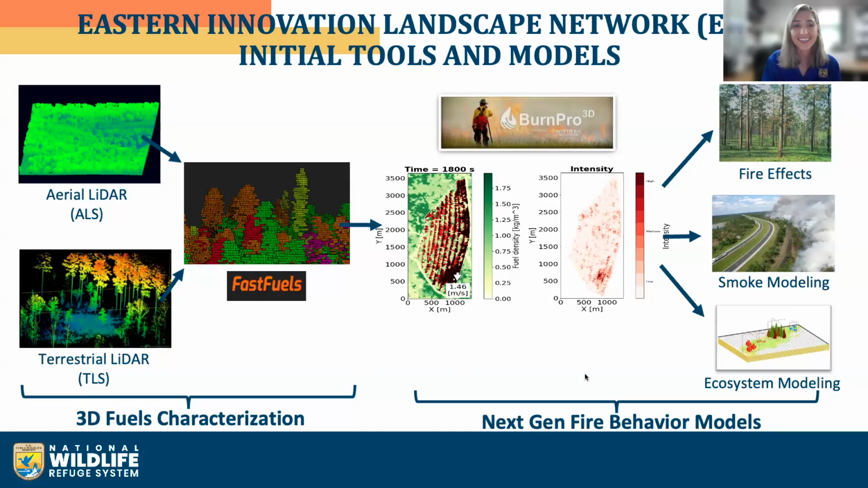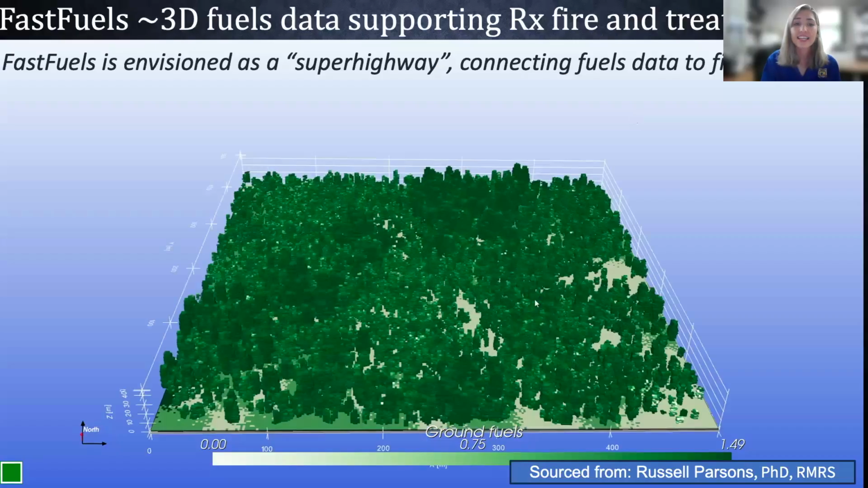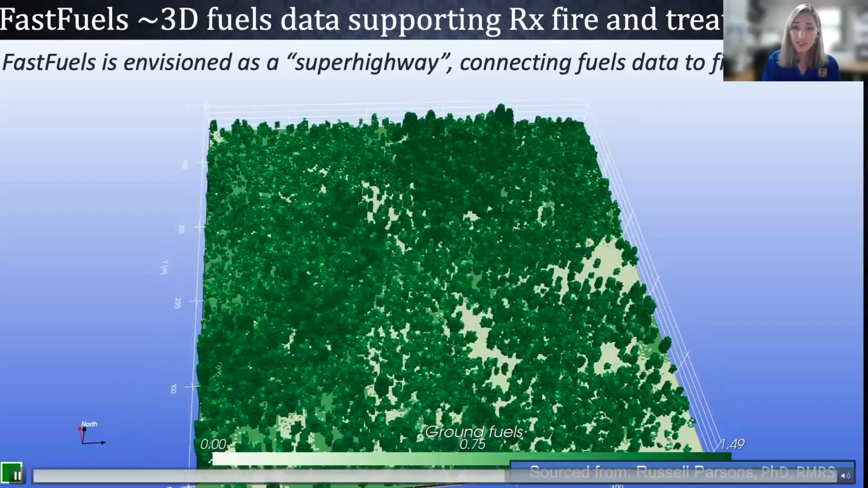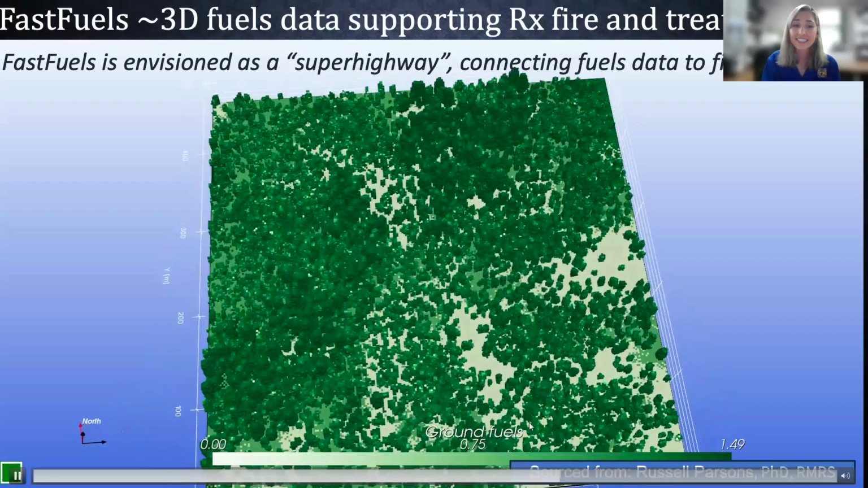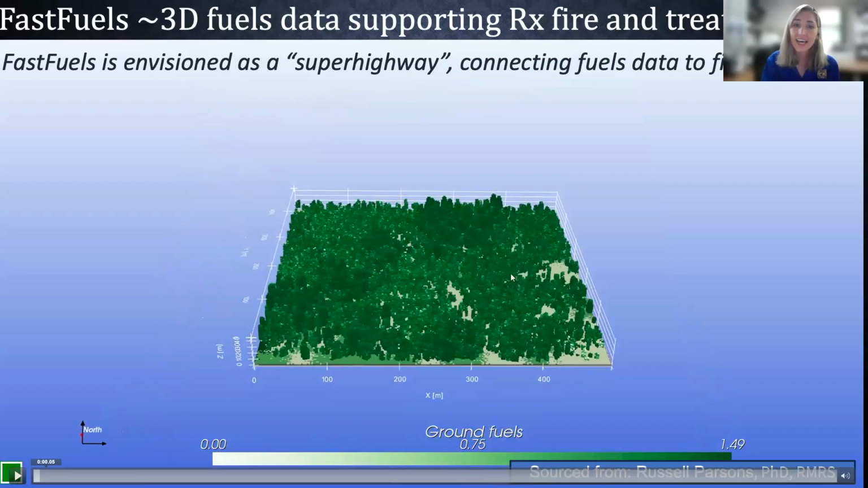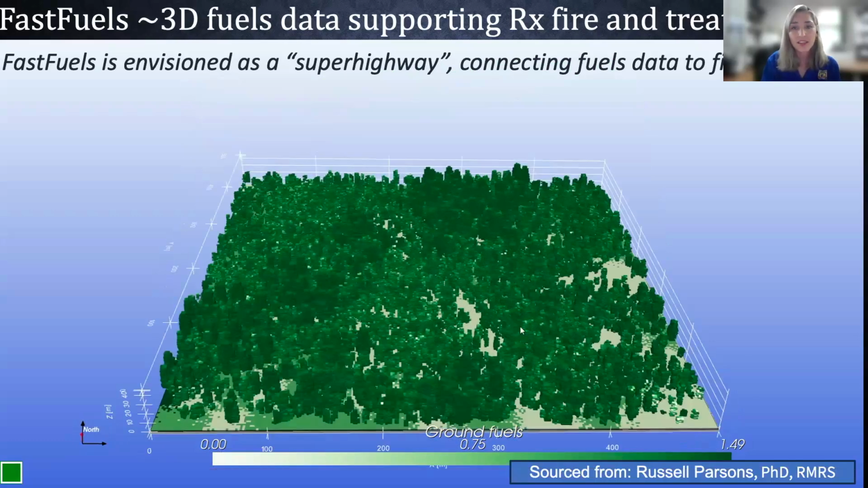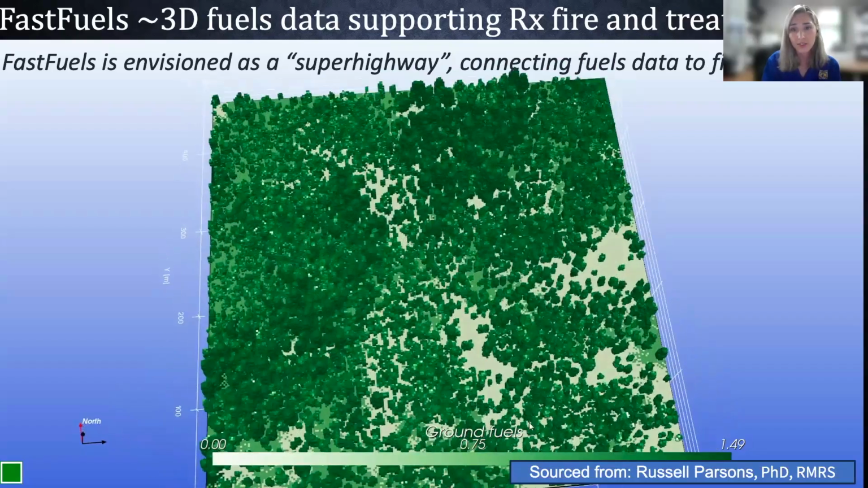Next. So LiDAR can serve as an input into FastFuels. FastFuels is a platform that generates detailed 3D fuels information modeled from FIA data, but the data inputted into the platform may be slightly out of date or assumptions are made. So FastFuels can be improved with LiDAR data, both airborne and terrestrial.